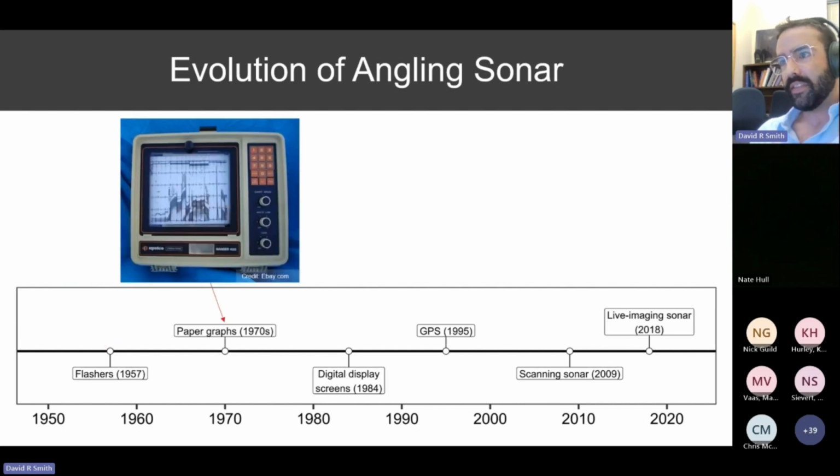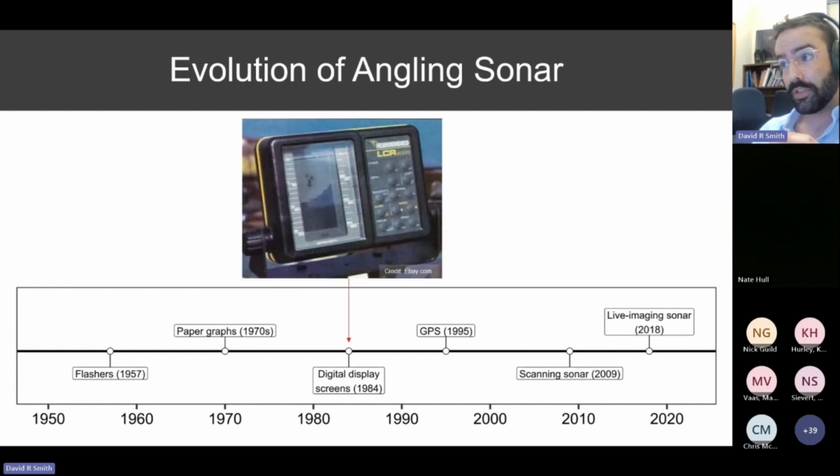In the early 70s, the next innovation in angling sonar came along with paper graphs, which were devices that needed to be continuously fed with carbon paper, and a stylus drew bottom contours on these graphs. In the mid 80s, digital display screens finally came on the scene, but as you can see here, the resolution in these early devices was really poor. In fact, paper graphs were preferred over those early digital display screens for a long time.